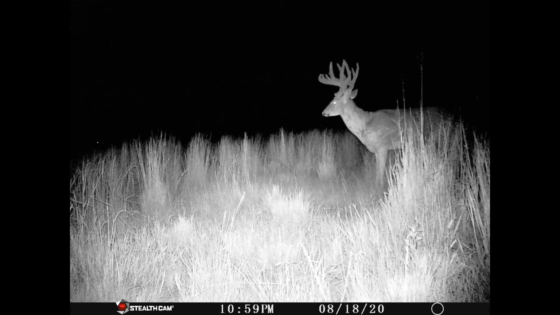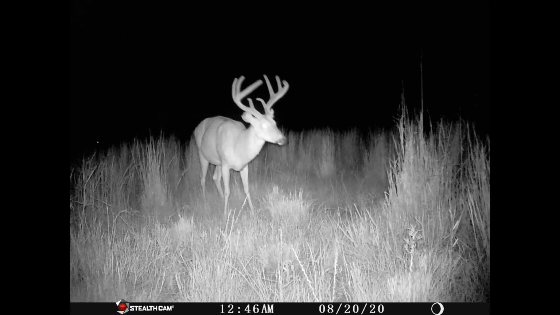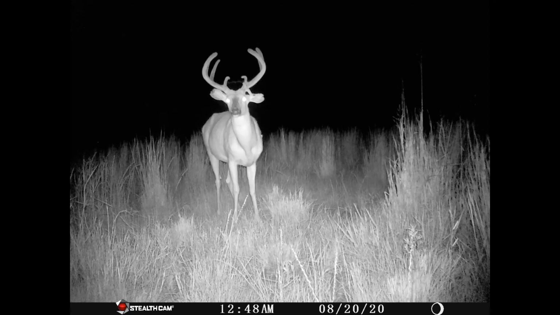There's Tumbleweed again. He's back in there again. That's probably the earliest I've seen him show up, about 9 or 10 o'clock right there. And there you go. You can see on Slick, his brow tine is kind of messed up on there. If he turned his head a little more, you'd be able to see the little drop tine on him. But in some of the pictures, he just ain't showing it right now. Right there, you can see it by his ear.